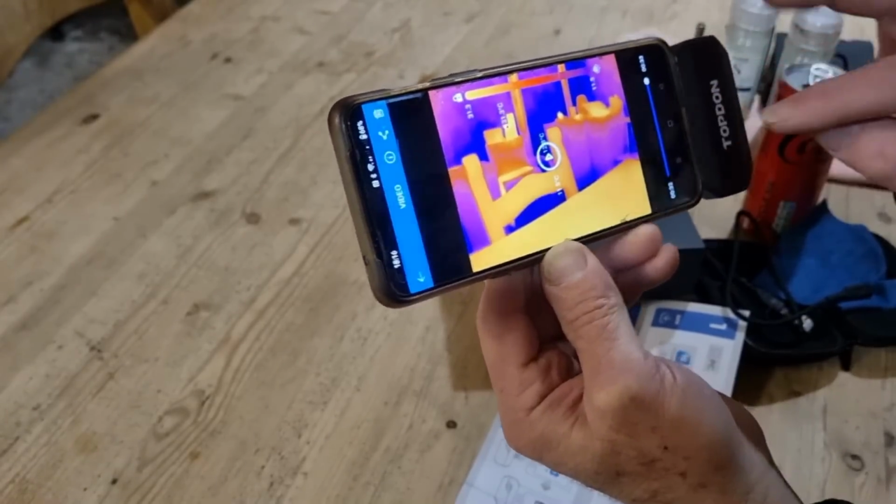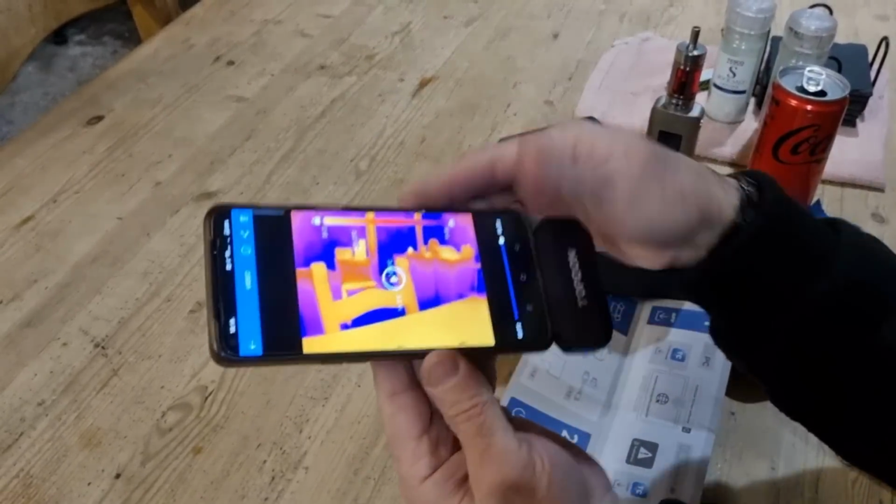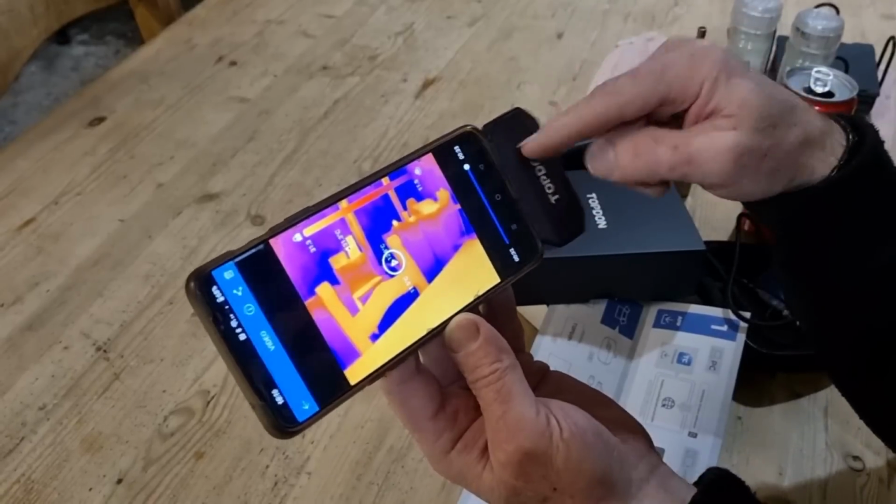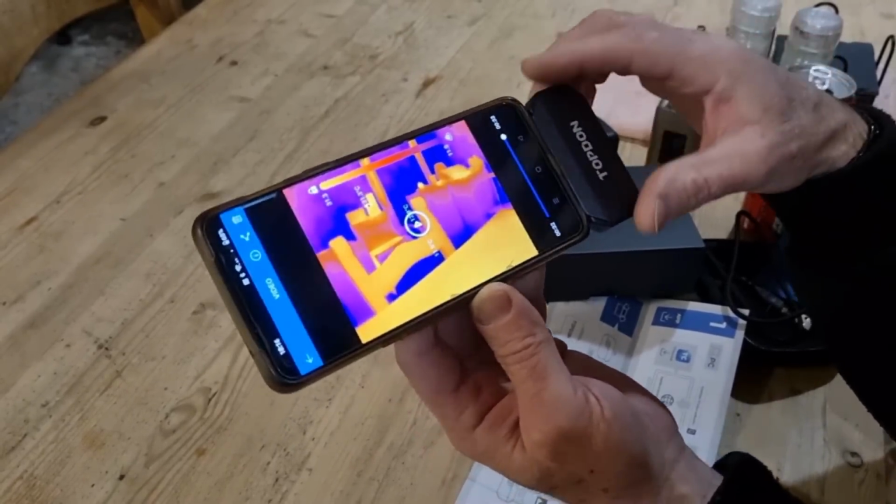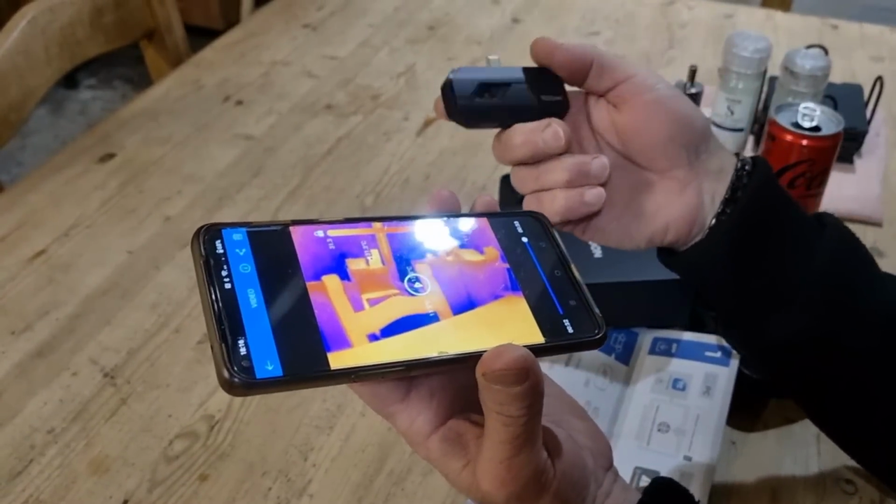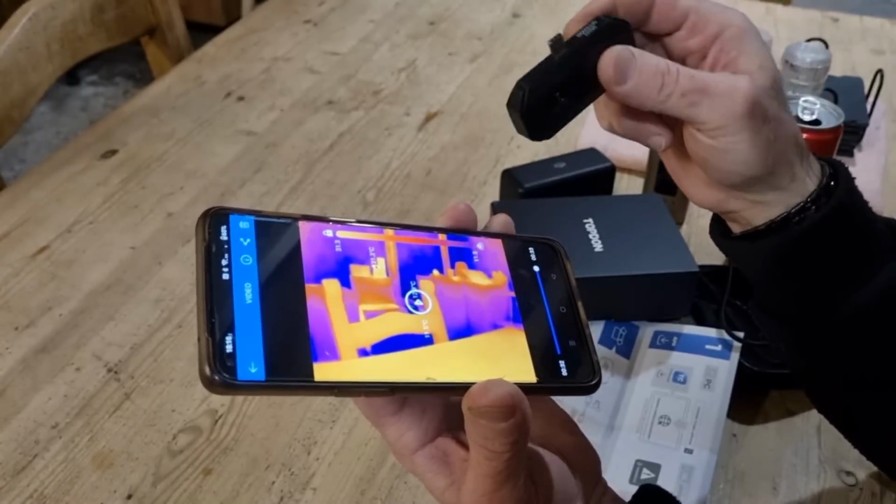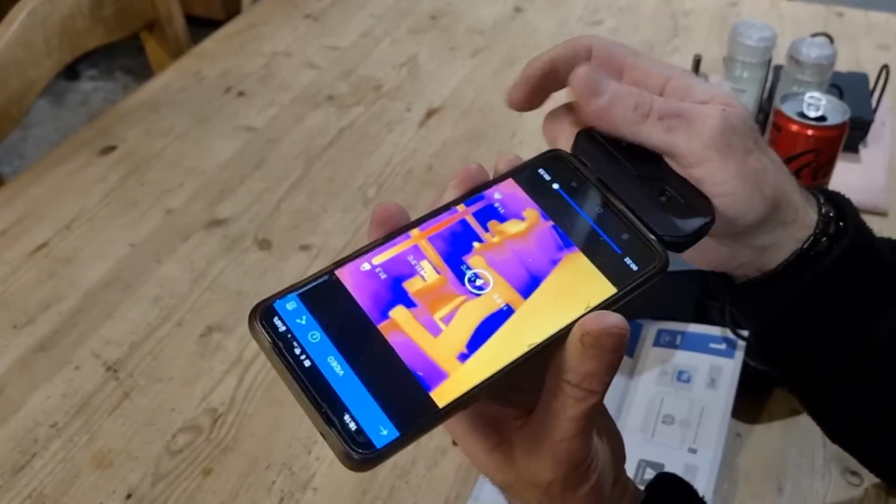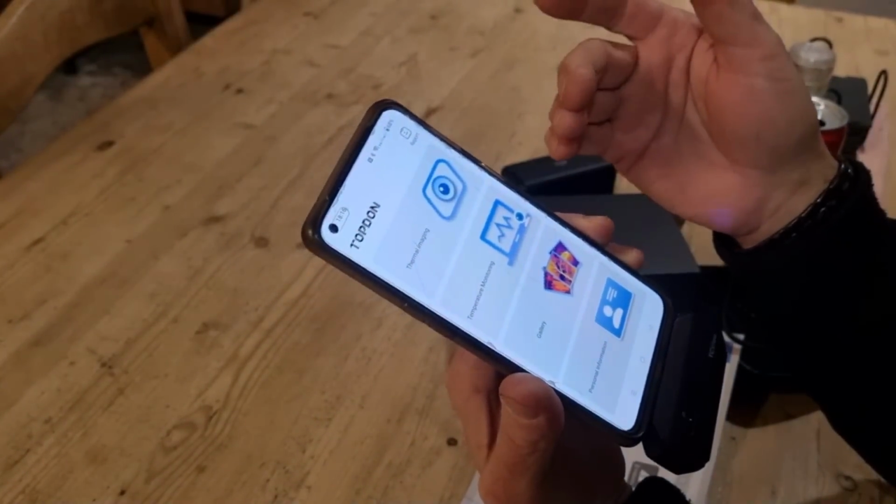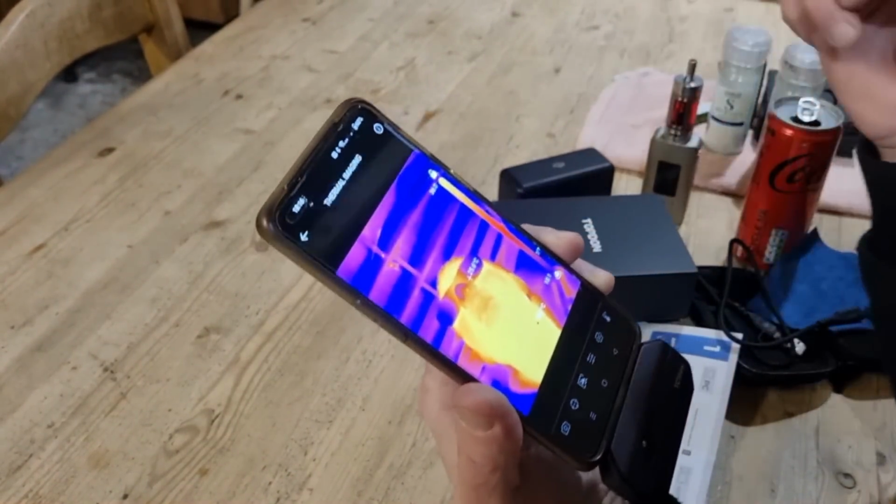Yeah, it is a very, very sensitive piece of kit. But as you can see, it's not a huge piece of kit. But it's nicely made. It feels really nice and sturdy. We were expecting, or I certainly was expecting, the case to be plastic, and it's not. I think it's aluminium. Connection, no problem. There's a nice little click as it goes in, and away it goes. So there we go. That's the unboxing.